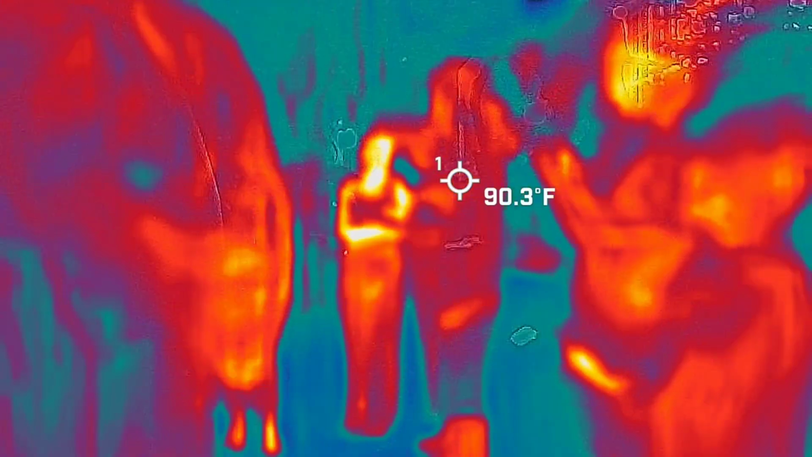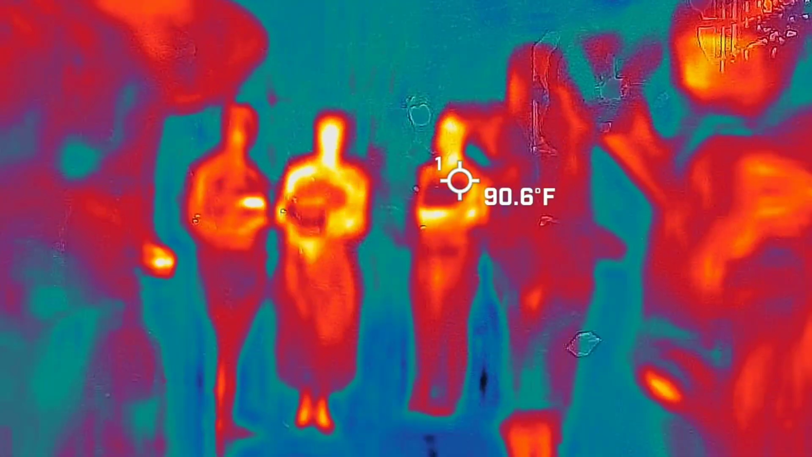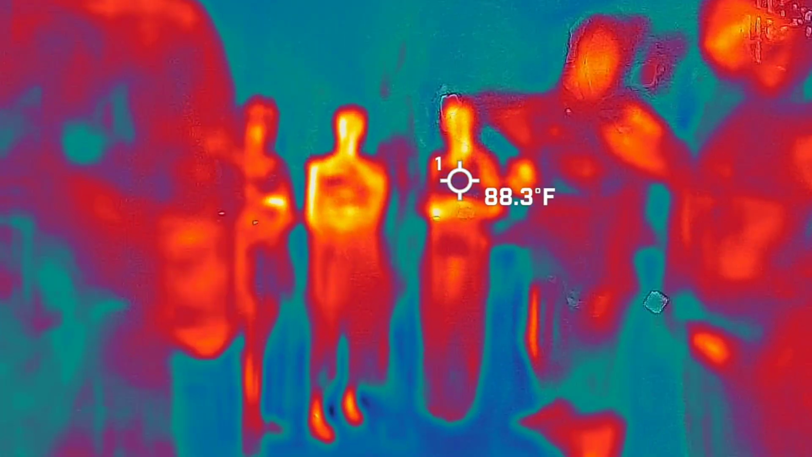It almost looks like there's somebody standing next to her. Anyway, not super impressed with what we have so far. Oh my goodness. I do like the "We Are Here." That's always a great one. So where did she go? I lost her.